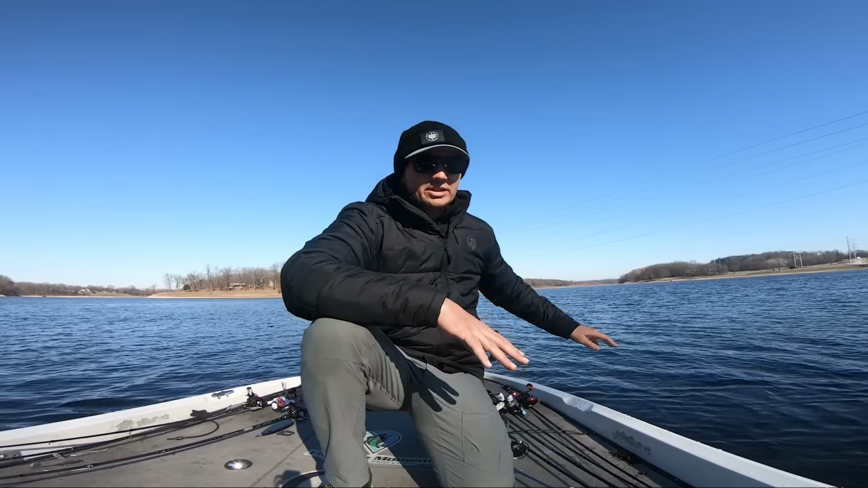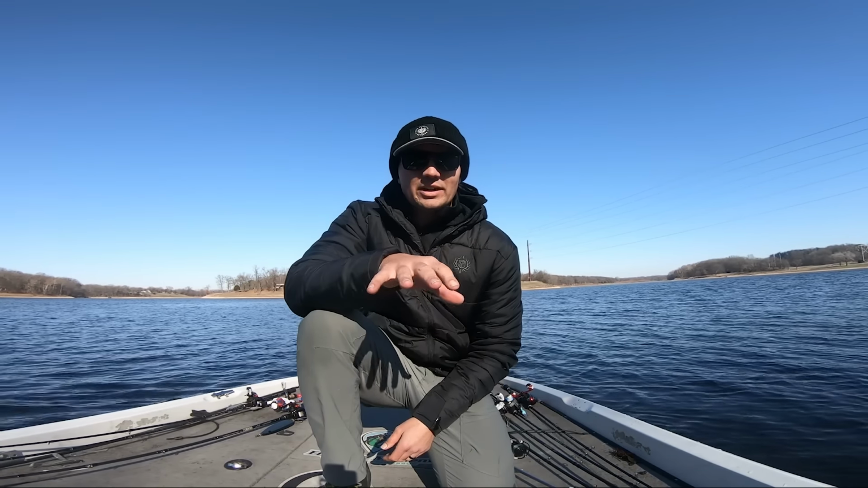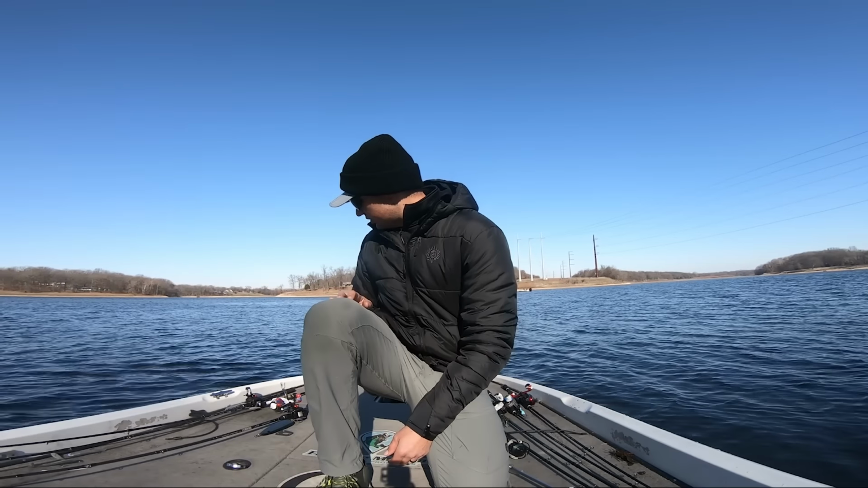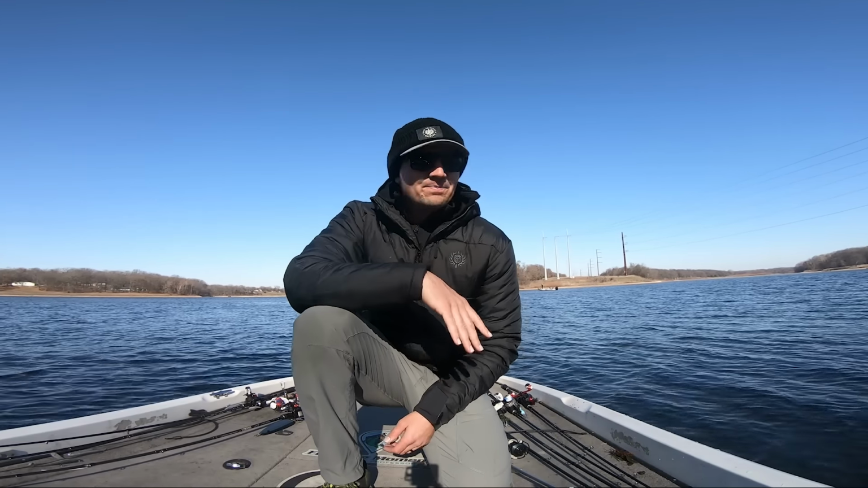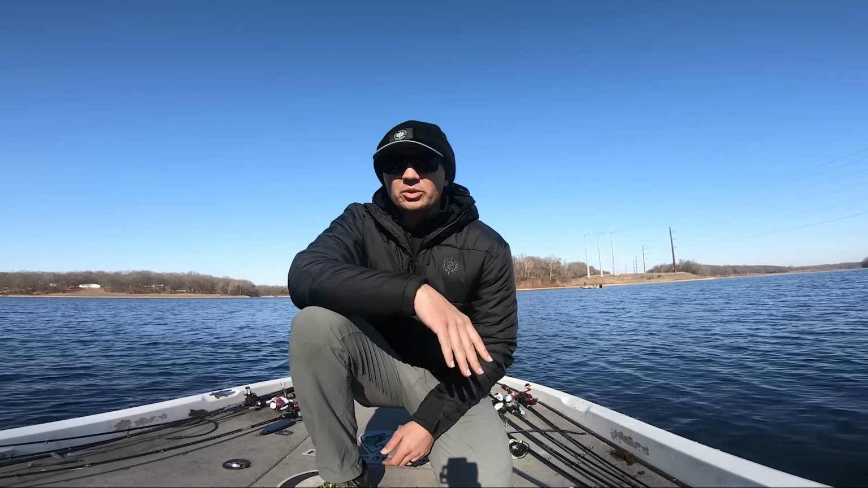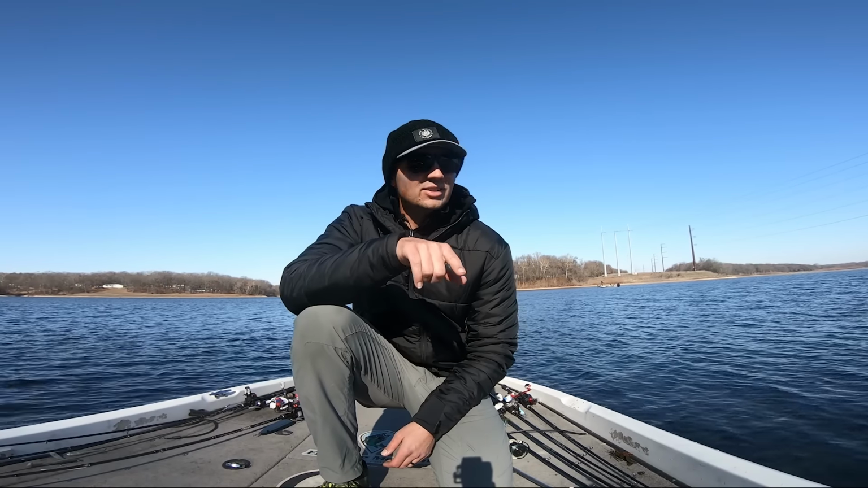I'm gonna regraph some of this stuff and maybe see if I can find a few more spots where they're sitting tight to the bottom, and then try to catch them with some other standard techniques, maybe an old, like, I don't know, maybe a flutter spoon or a little George or something like that. We're gonna try a bunch of different things and see if we can catch these fish.